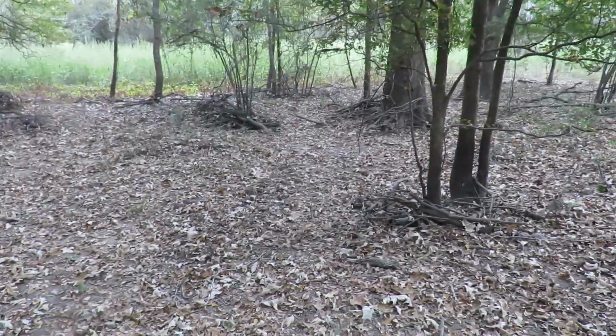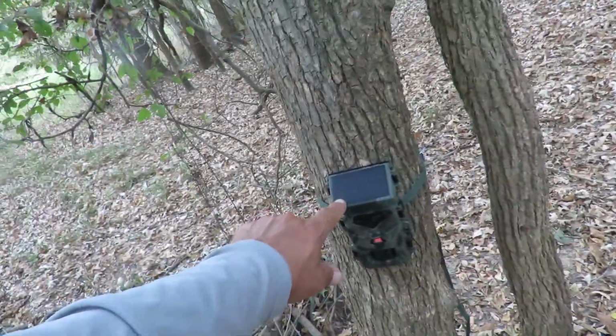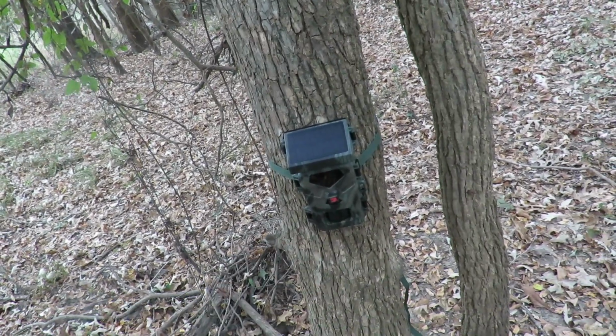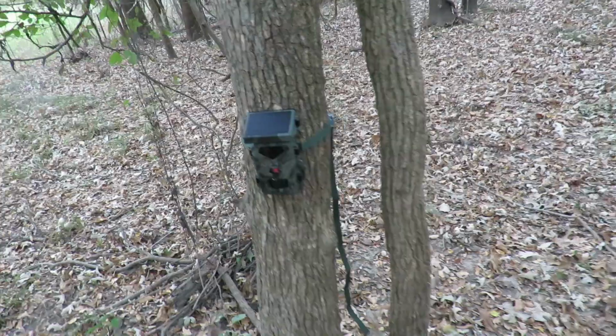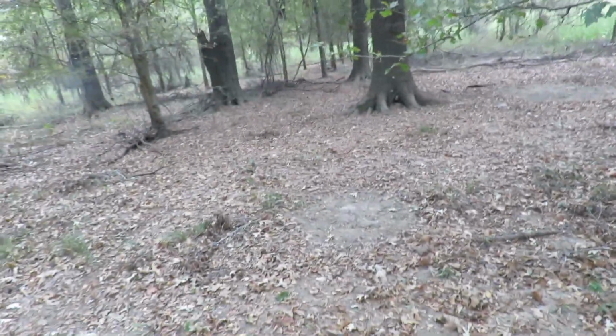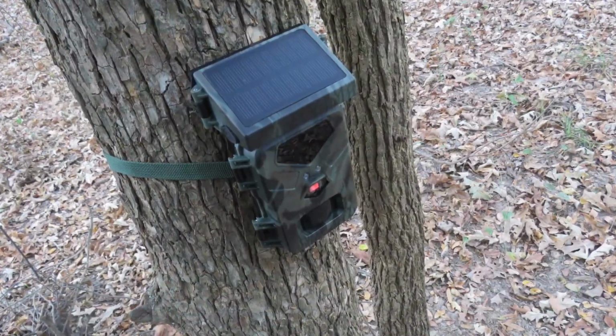I bet they're in here somewhere. It's a smart looking little camera. It's got a solar charger and battery, and it's also got internal batteries. No menu system. You got to do it by a sysconfig file. That's looking right straight this direction. That's basically the direction of the trail. So it ought to work. Cheap one. Alright.